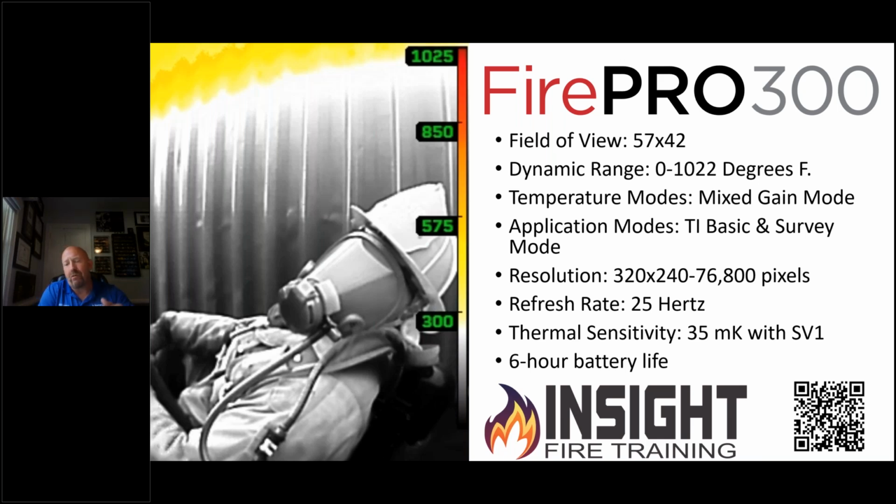And you can learn about it. That particular QR code takes you to the previous webinar if you want to review other stuff we've shared, and it gives you this level of image clarity with a firefighter below a thermal layer. You can tell he's wearing a Scott air pack. His regulator line is cold. You can see he's wearing a metal shield. You can see the connection points on his turnout gear.